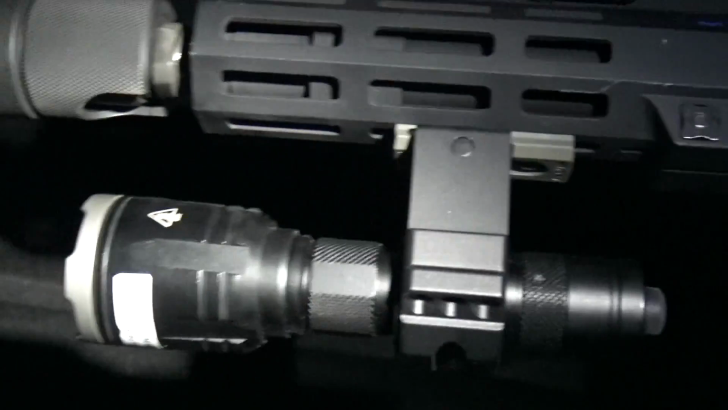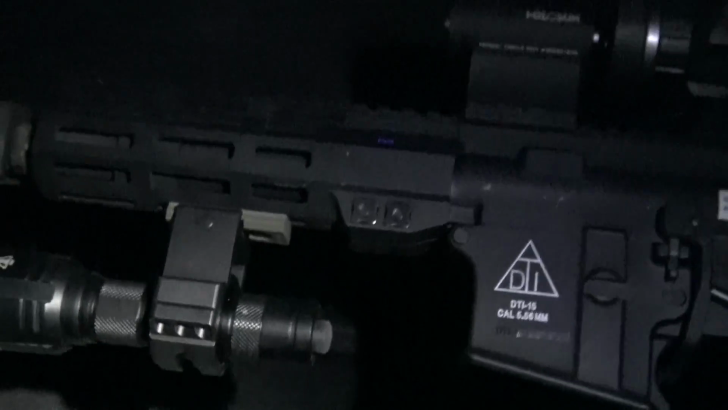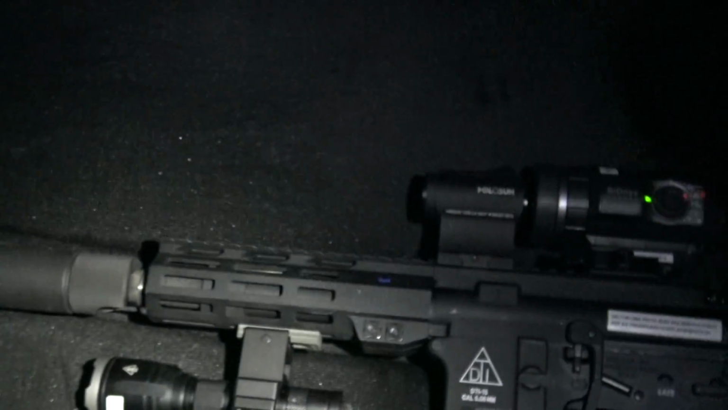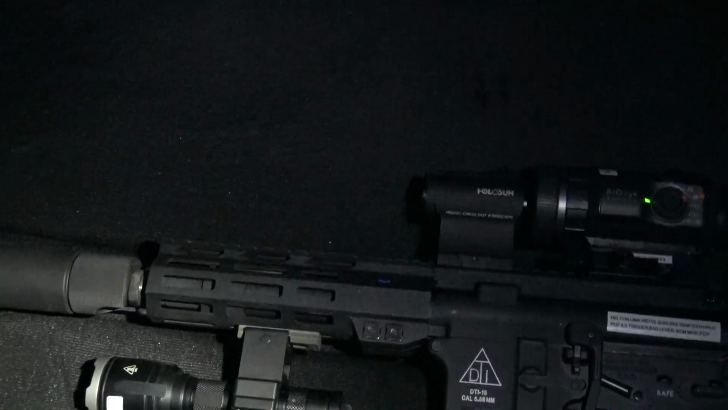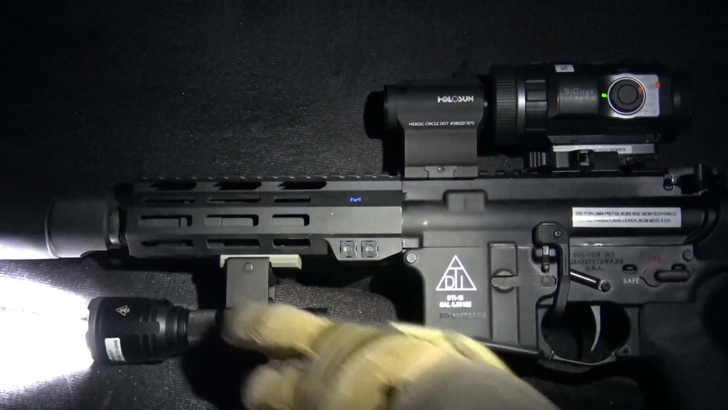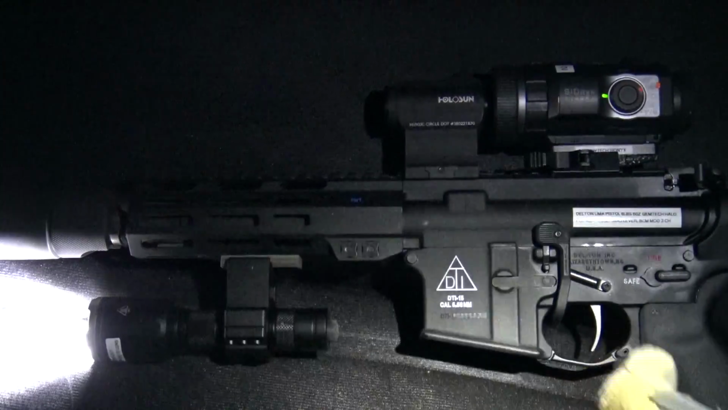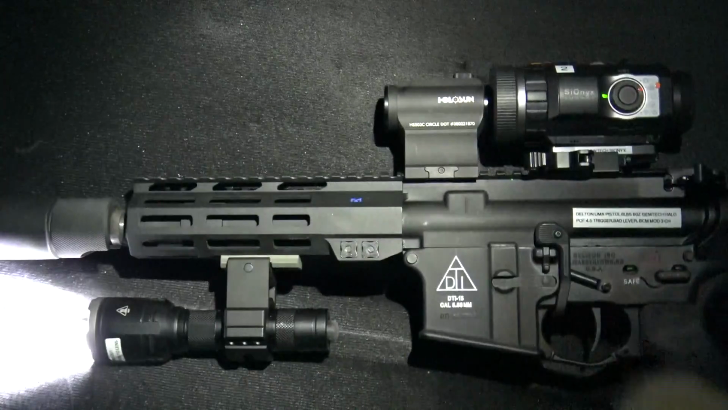This is a Nitecore C17 dual mode flashlight. I'll put a link below. I still think they're making them. I'm pretty happy with it, and I've used them not just for this test, but for some other night vision stuff that I've done. It's a multi-mode flashlight, so it has white mode, and we're going to check that out right now. This is your push button switch. Click this on. And then your mode switch is right here. Do you see this? So we'll just press this through the 5 modes.